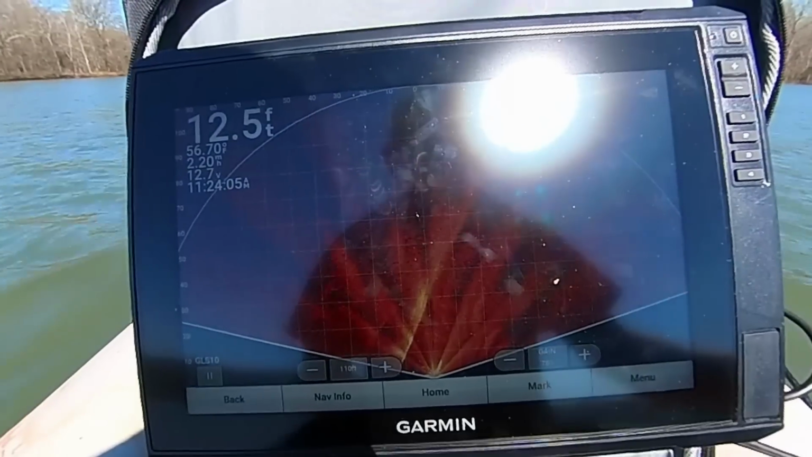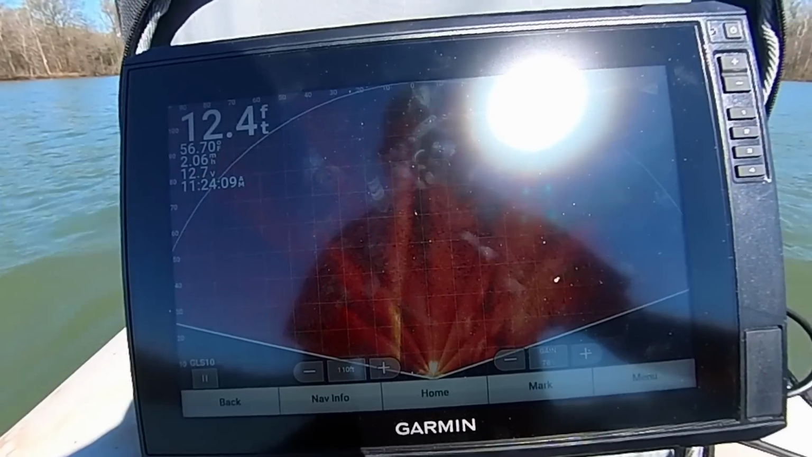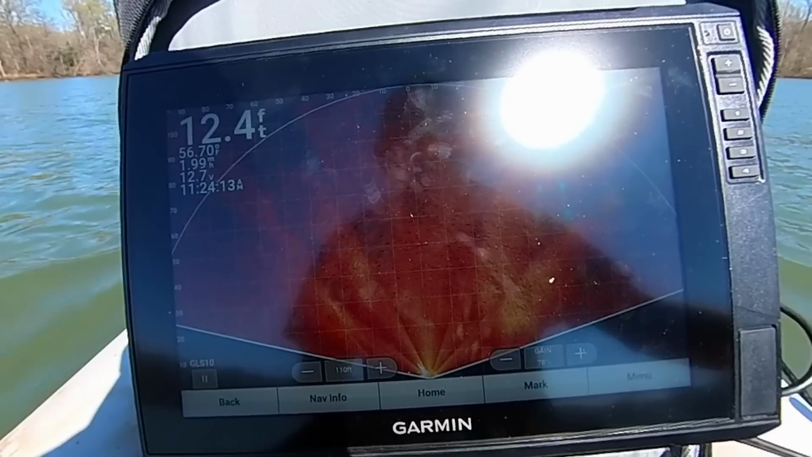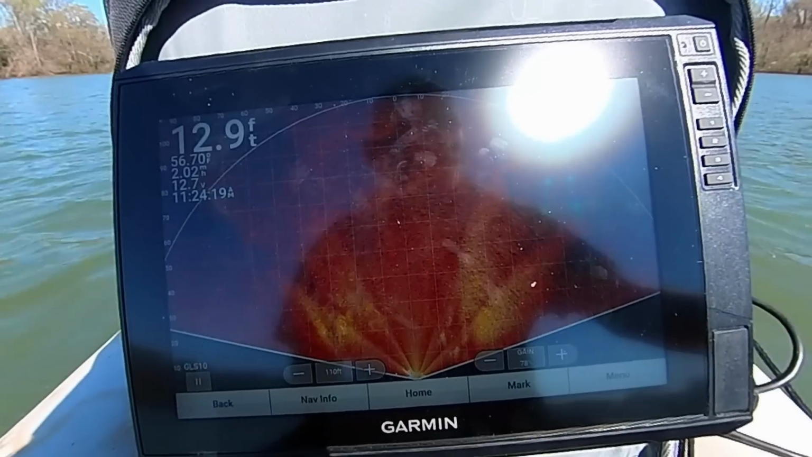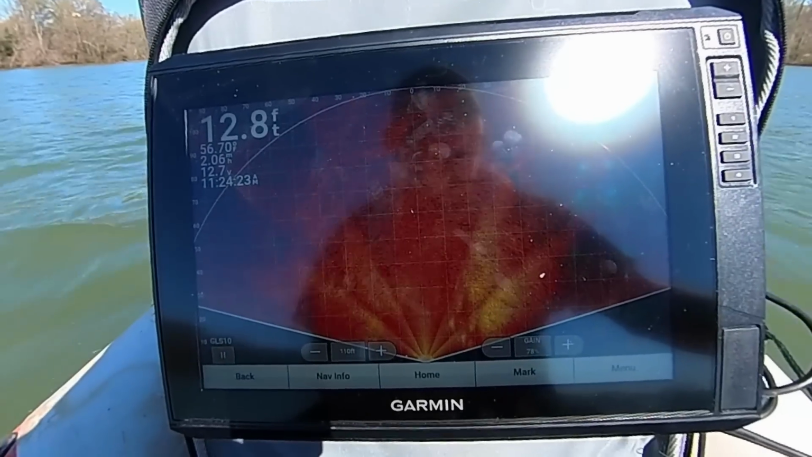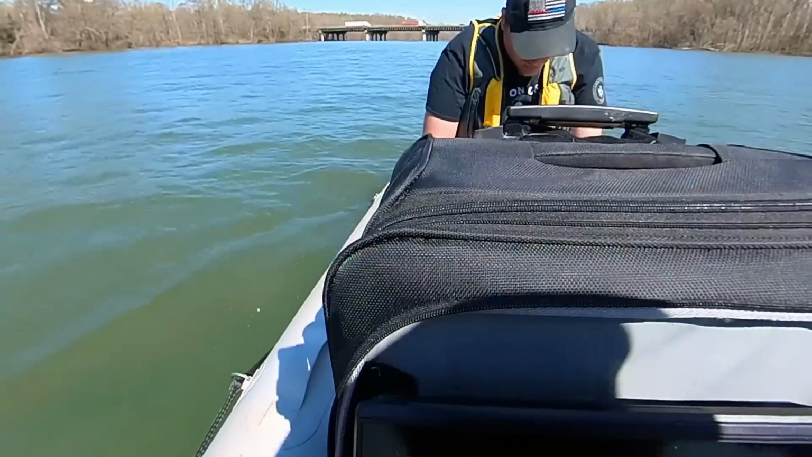Put it in the water just a little bit, and if there was anything in the water to look at, we'd be able to see it right here. But this is live sonar, so if a big old fish swam right in front of us, we'd be able to see it. It helps narrow down where the schools of fish are, so you can cast out there right into the fish. This is a serious next level fishing item. It's almost like cheating, to be honest with you.